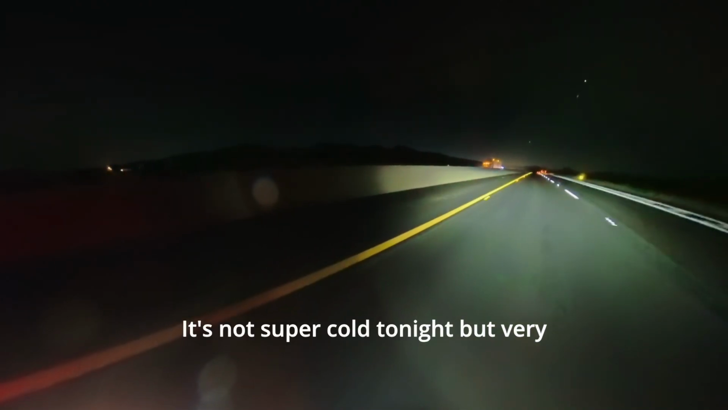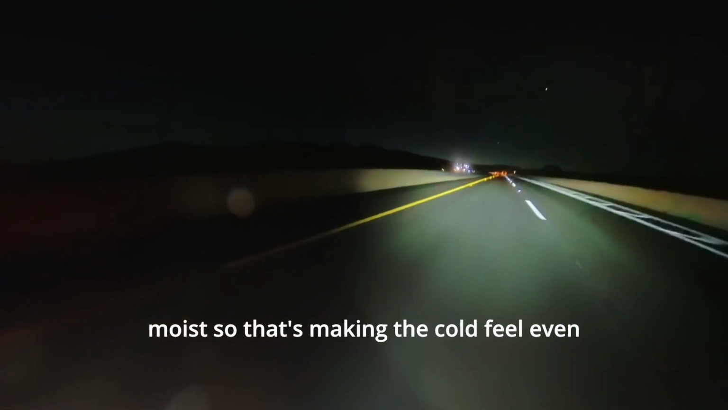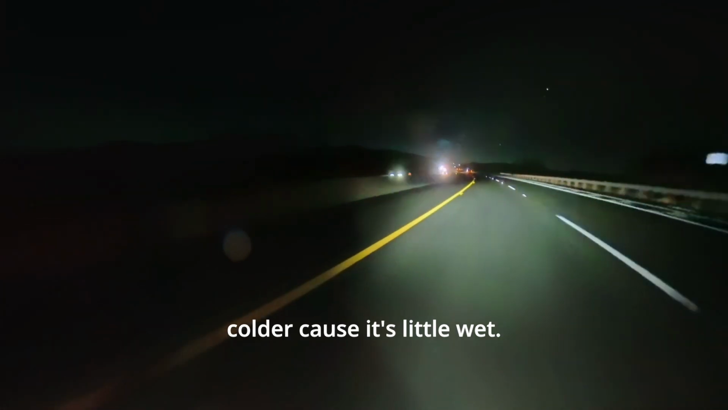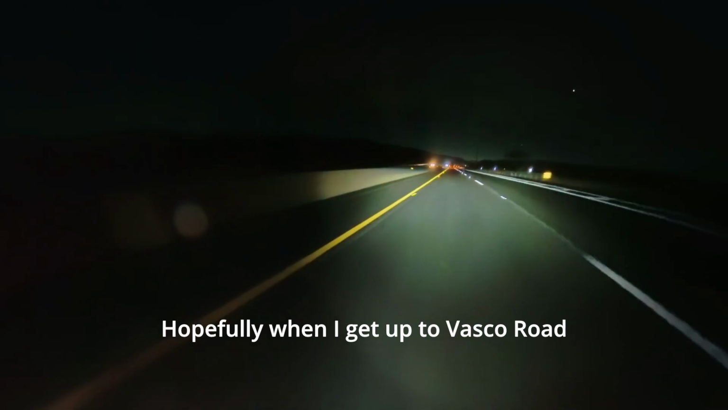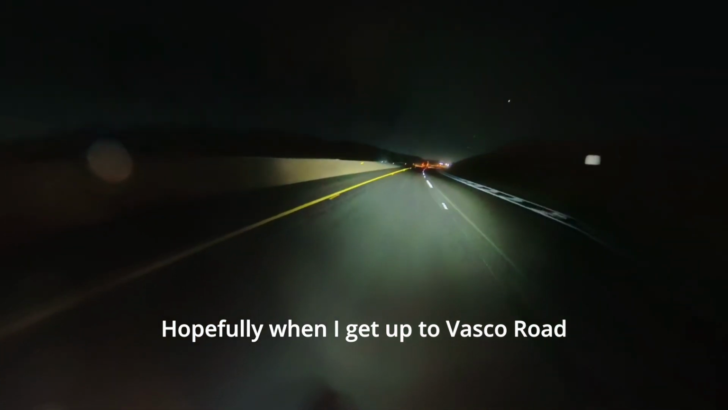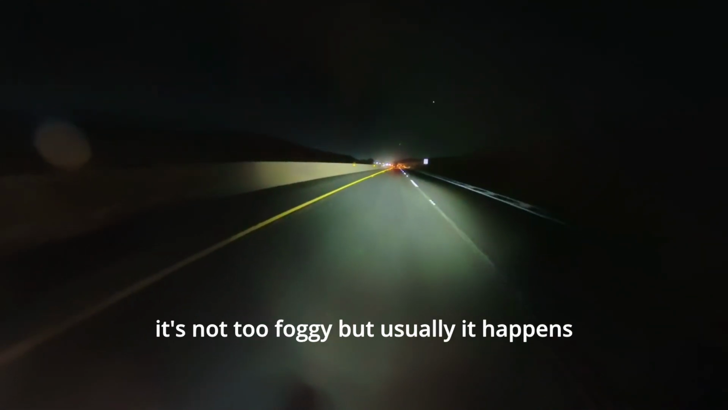It's not super cold tonight, but very moist. So that's making the cold feel even colder, a little wet. Hopefully when I get up the Vasco Road it's not too foggy. That's what usually happens on nights like this.